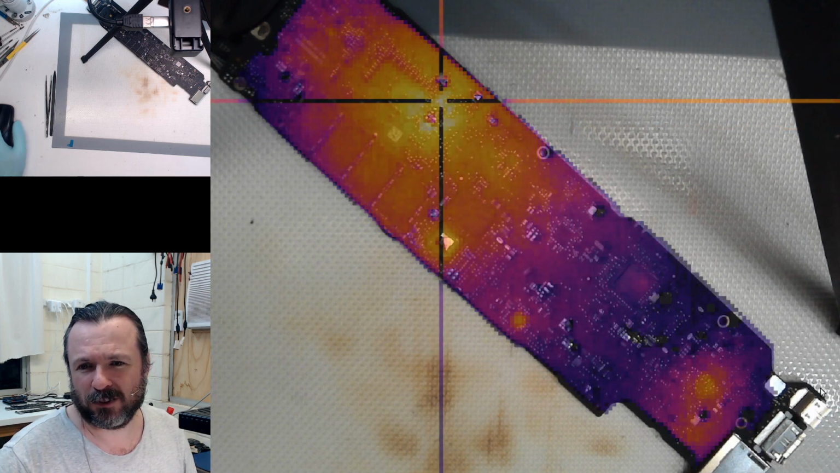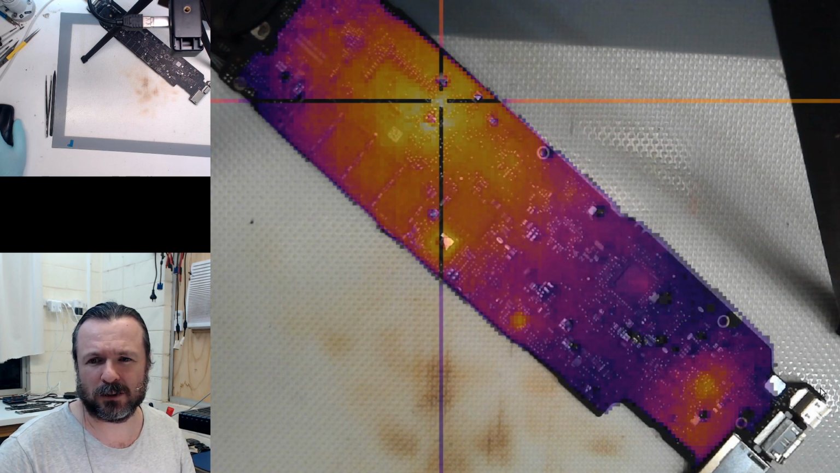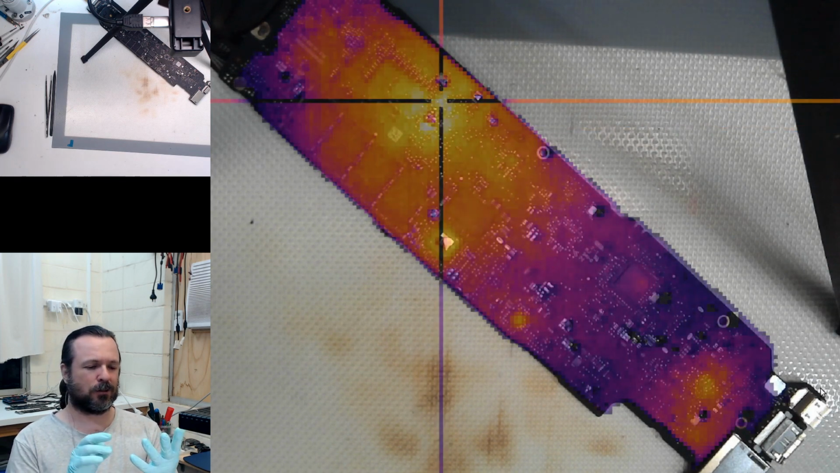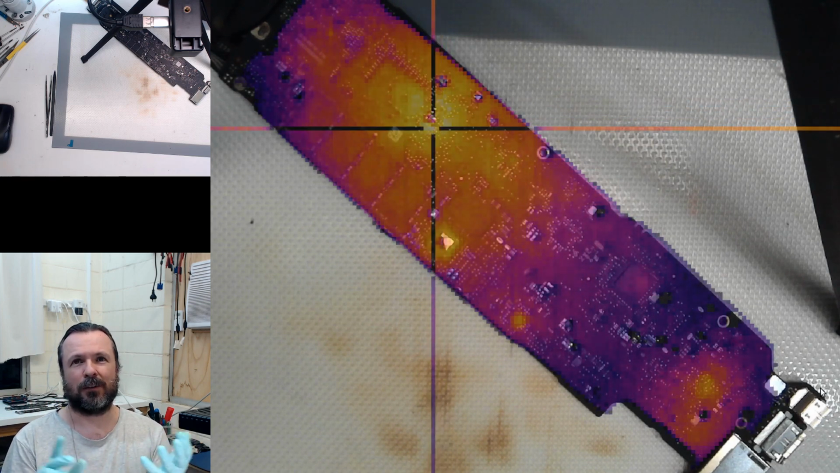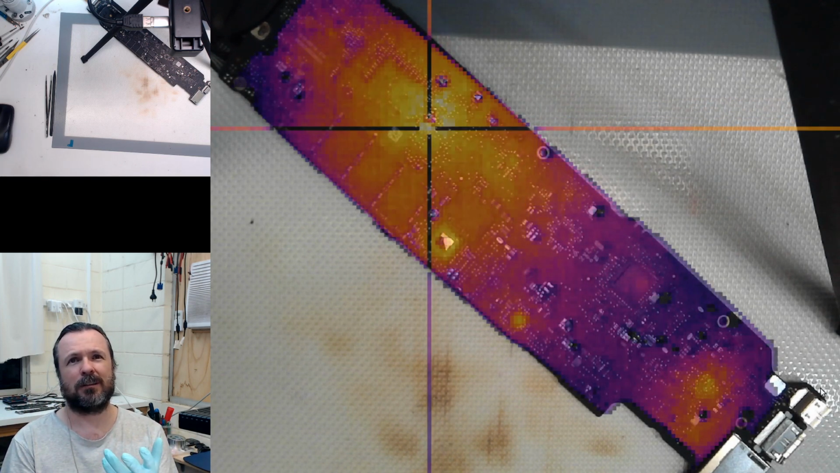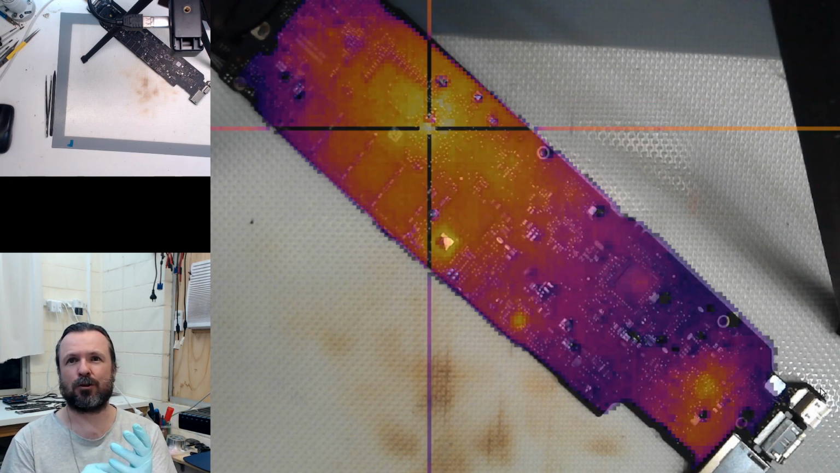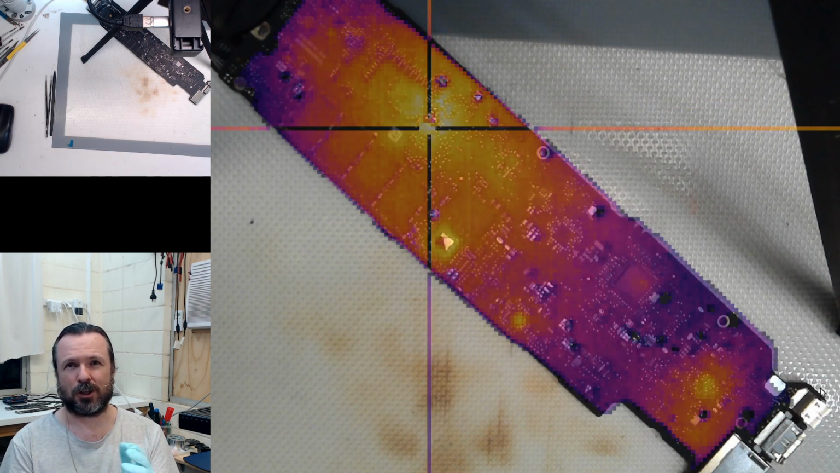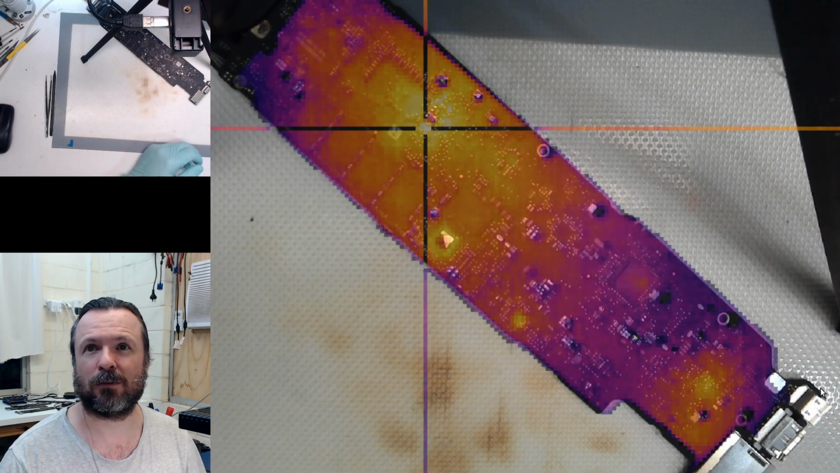Is the temp versus light range correlation adjustable? Richard Bicker, how do you mean by that? You mean the palette versus... I can adjust the palette. There's actually many different palettes I can use. I just happen to like this one. There's the alpha value, and the alpha value is sort of like how transparent the infrared layer is on top of the visual layer. But the visual layer, I've got no way of controlling that at this point. That's just a JPEG image that's sent through to the software from the camera.